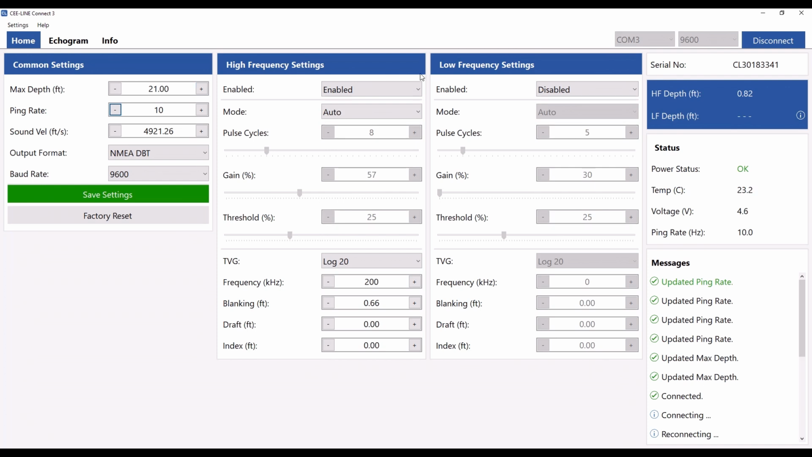So if we look at our settings for our individual high and low frequency, I have a single frequency only in this case, so the high frequency is enabled. The mode, which would be the bottom tracking mode, would typically always remain in auto. If we change this to manual, it means you can change yourself the pulse cycles, gain and threshold here, something that would be very rare for anyone to actually do, but it does give you the capability.